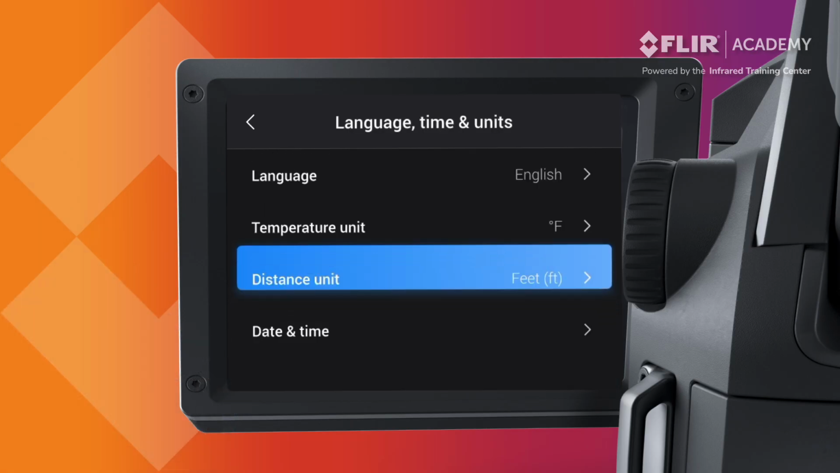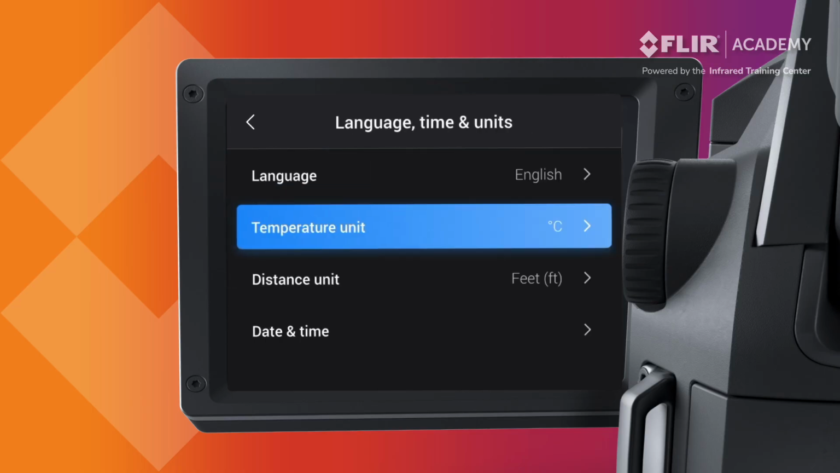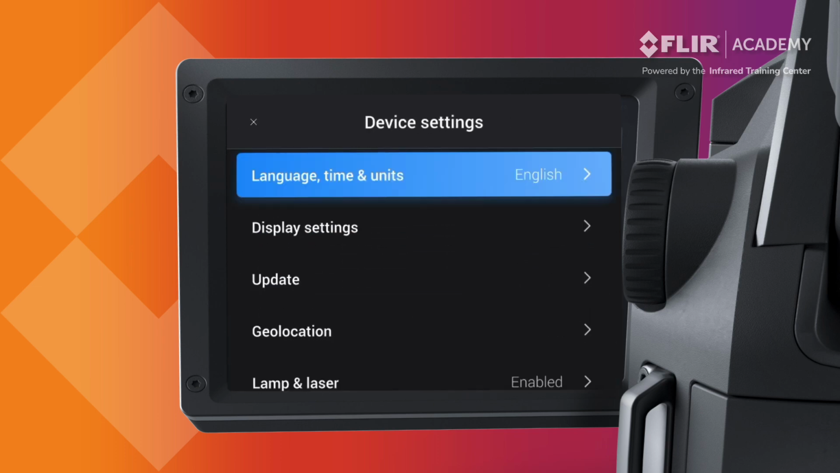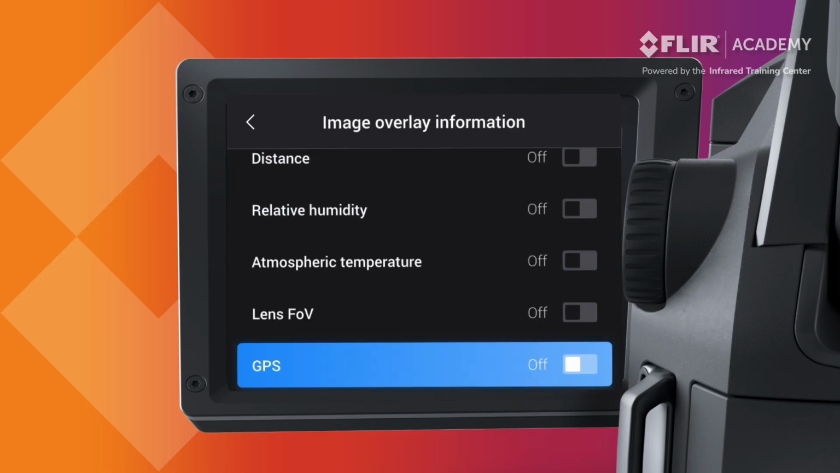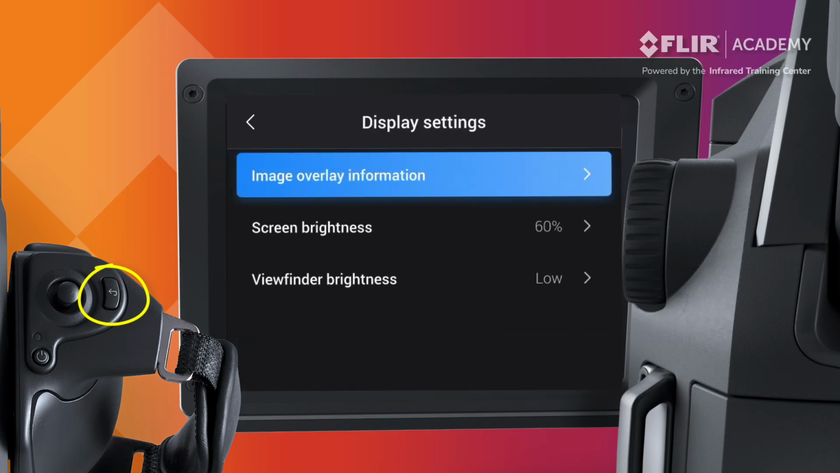It's here that you can also change the units from Fahrenheit to Celsius, or the distance values from feet to meters. Many operators also prefer to have the time and GPS settings displayed on their saved images and video. All of these data points can be enabled in the Settings menu. Under Device Settings, navigate to Display Settings and select Image Overlay Information. This provides the ability to turn these data points on or off. Turning them on will display that information on your screen and in your saved data. Press the back button to return to the main Settings menu.